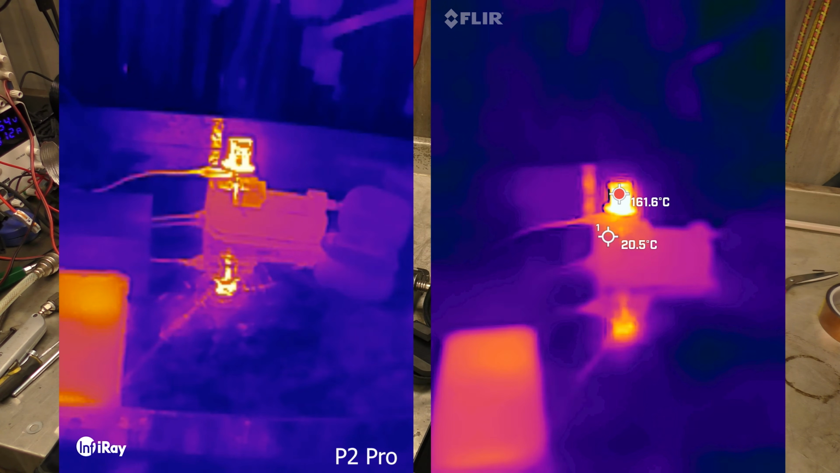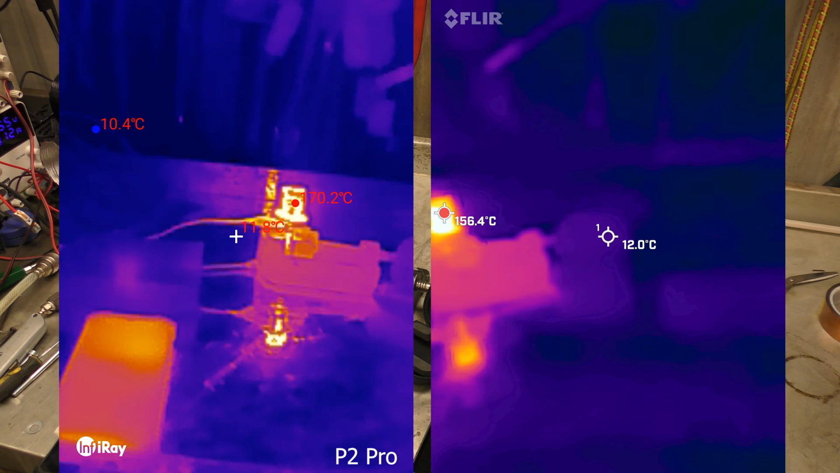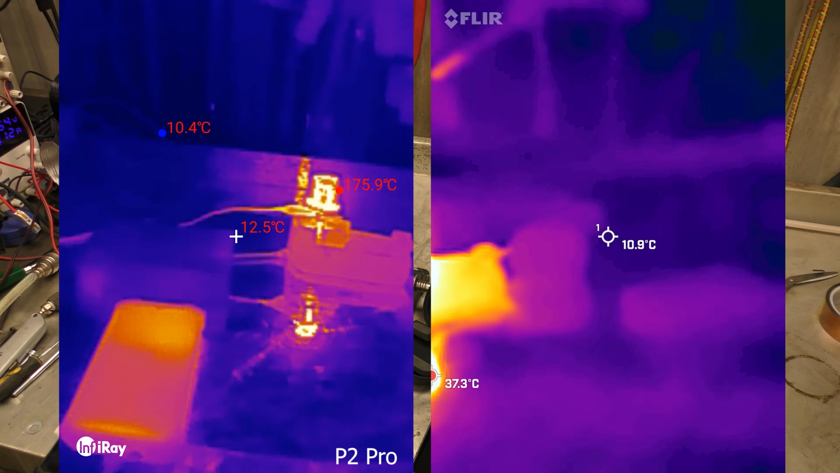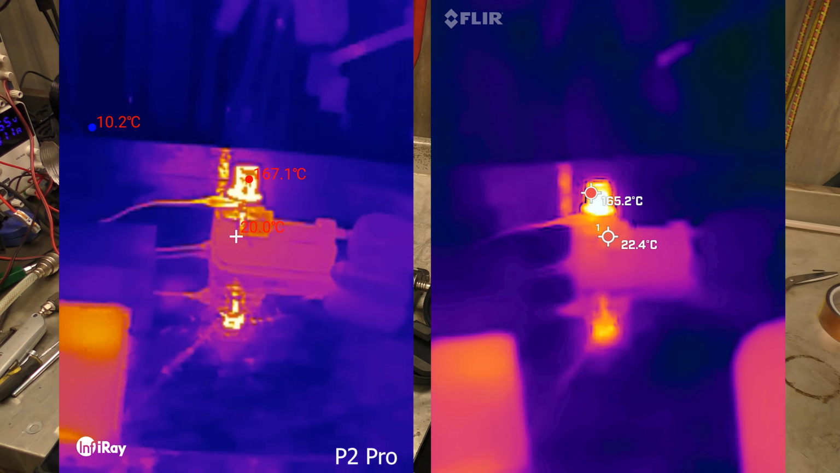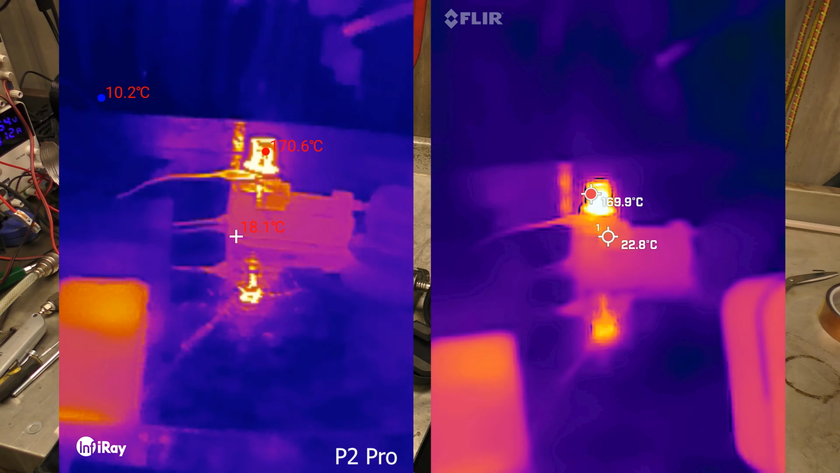Also I want to test video speed, so I'm going to move the Flir over a bit. I think the Flir's like 12 hertz. So that's it panning, and that's its video speed. I'm going to do the same panning on the P2, and I think it's about double the speed of the Flir.